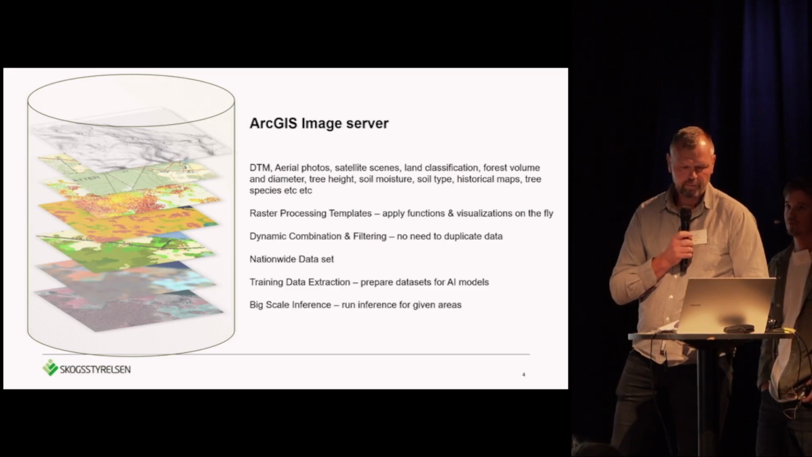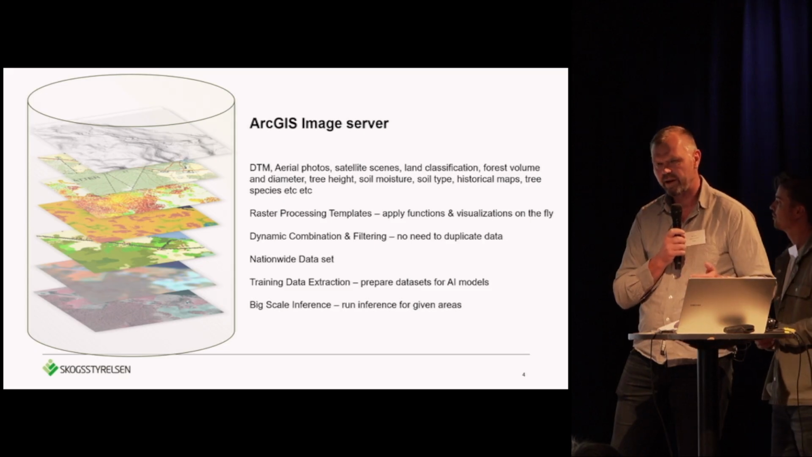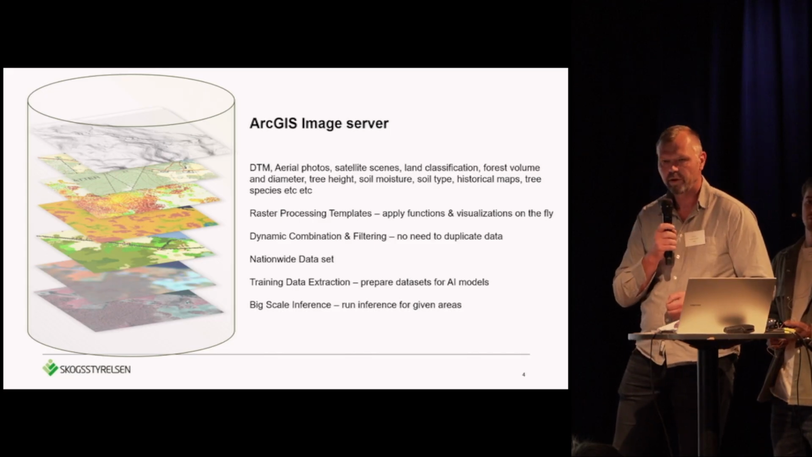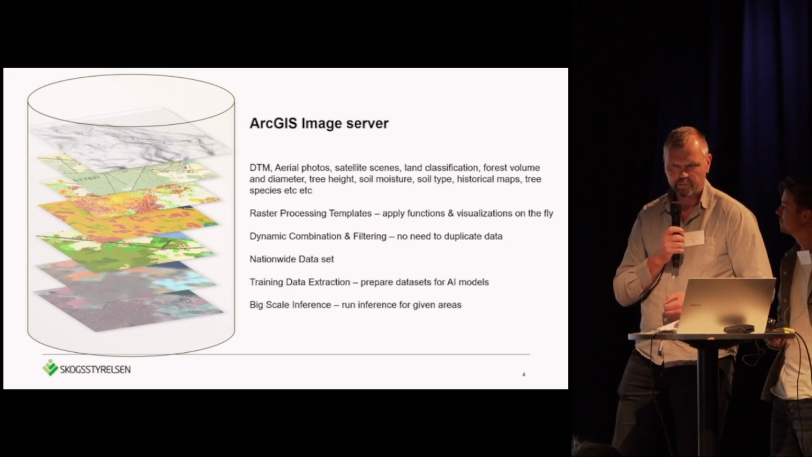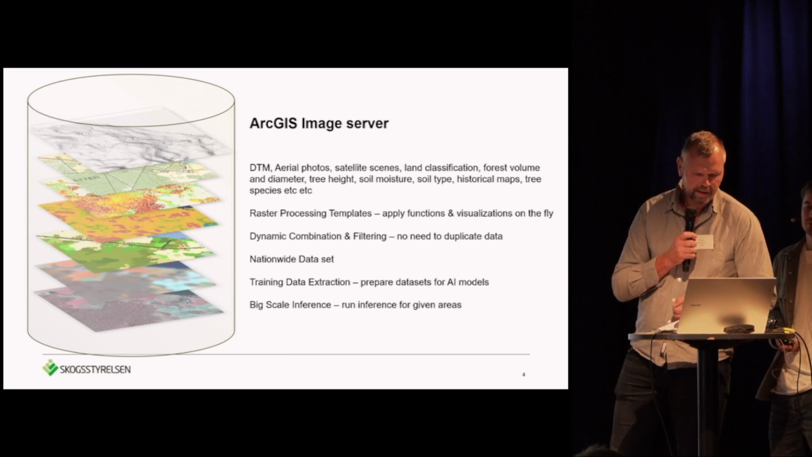We make big use of the image server since we can combine and extract the data as we want. They are all nationwide data sets, so it's perfect when we extract the training data and run large-scale inferences.